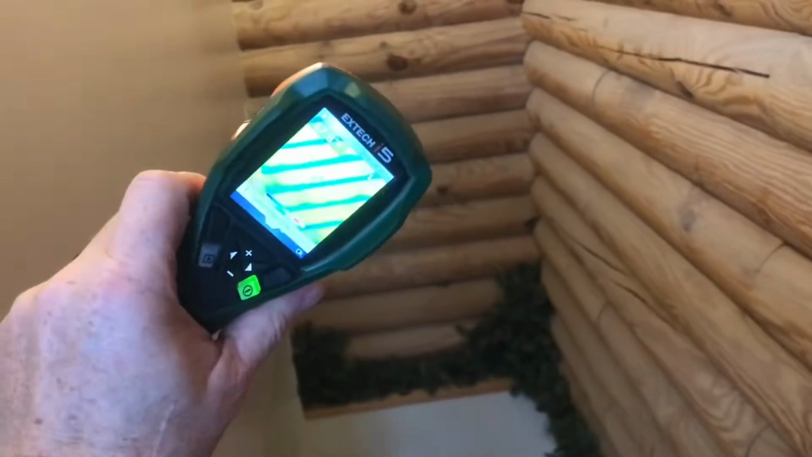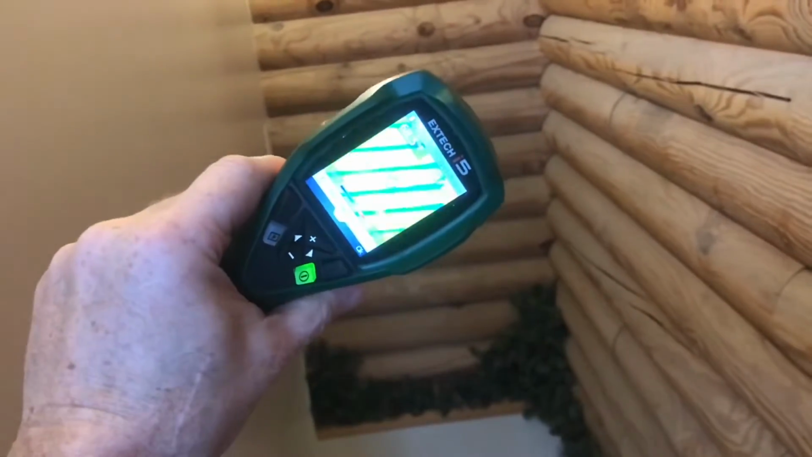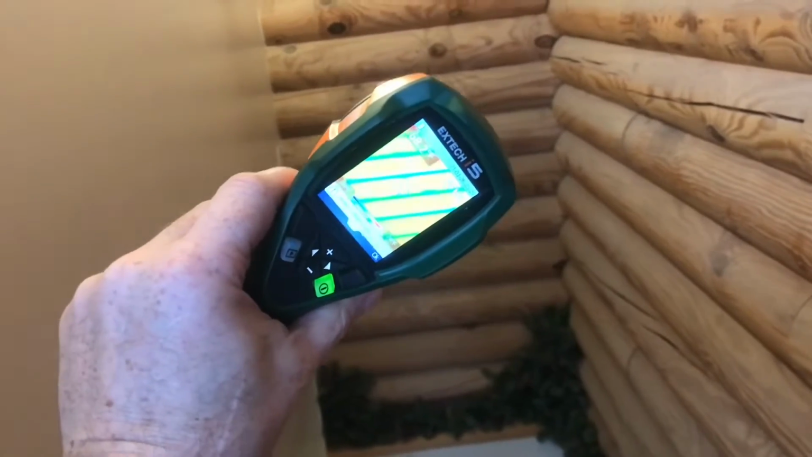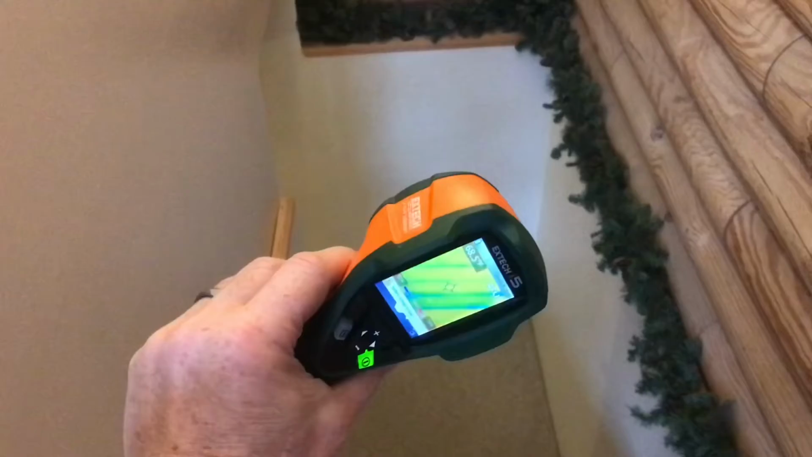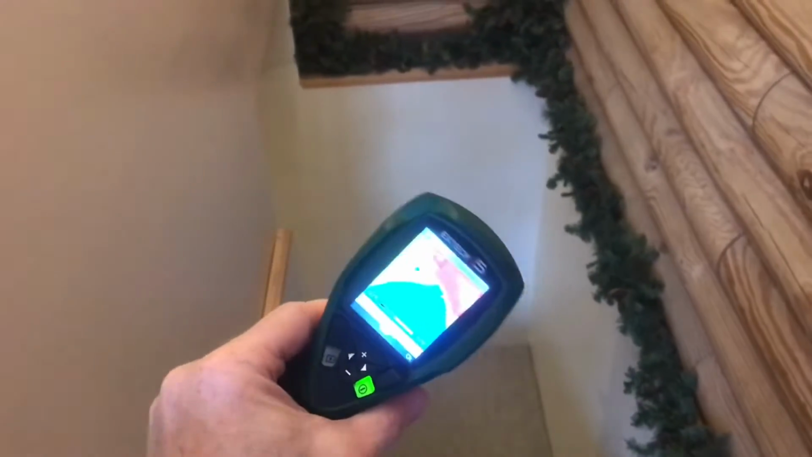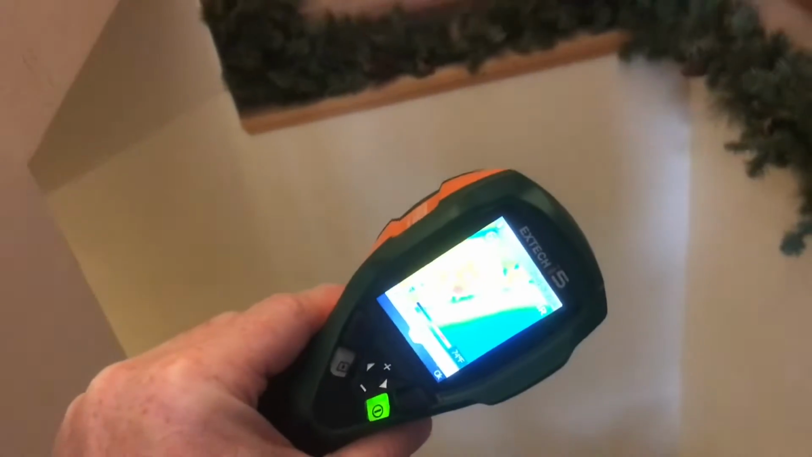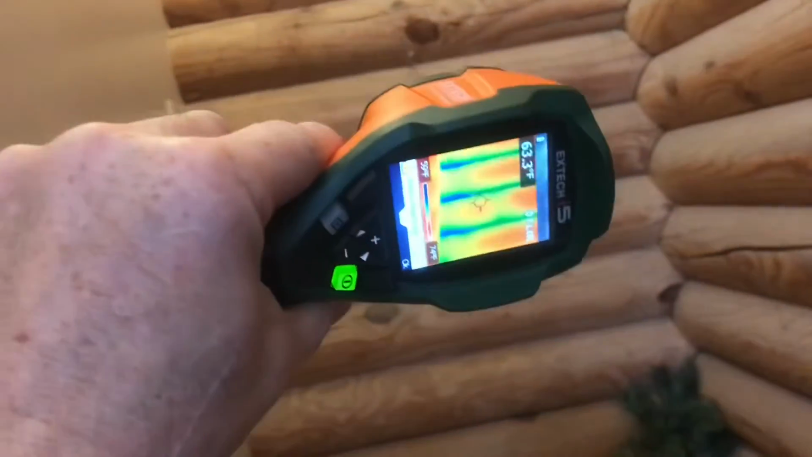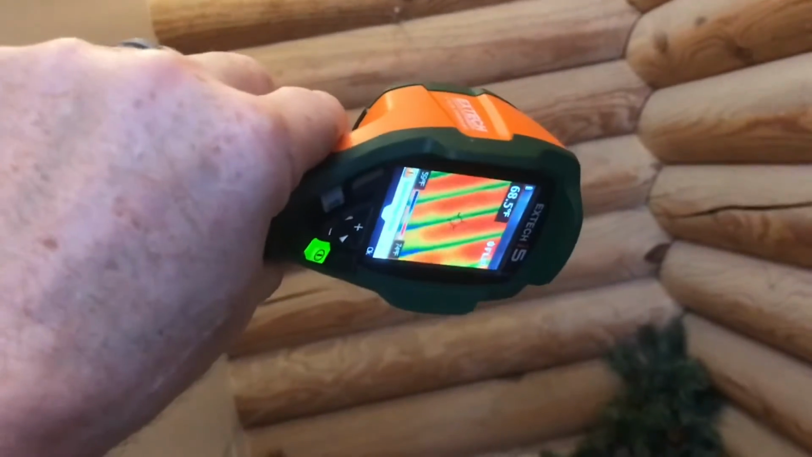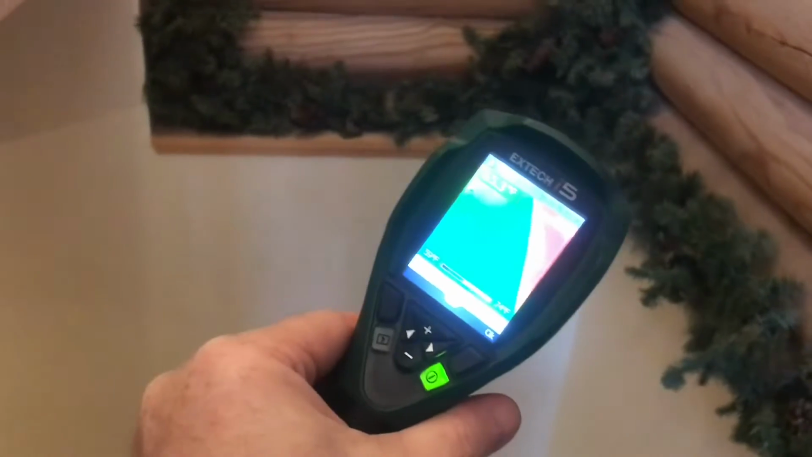Let's compare logs to drywall. Here's an outside wall, and you can see those little lines or those cold spots. And if we go down to the drywall, you can see it's a little more consistent and a little bit more steady. In comparison, you can see the wall is kind of a bluish cast, and over here, you can see that the logs are actually retaining some heat. See that red there? And if we go back down to the drywall, it doesn't retain as much heat.